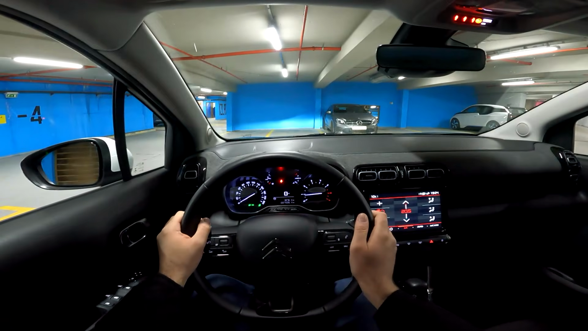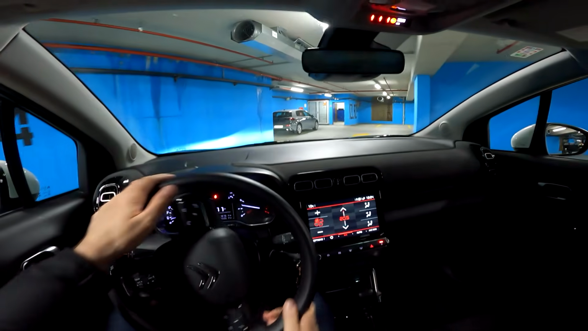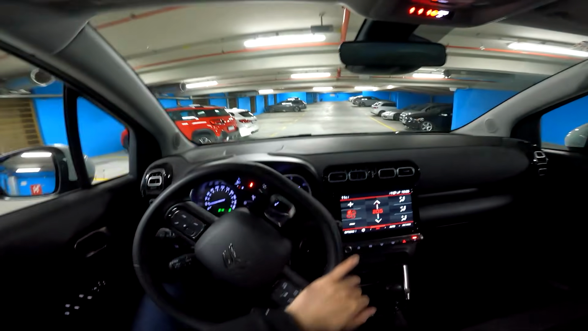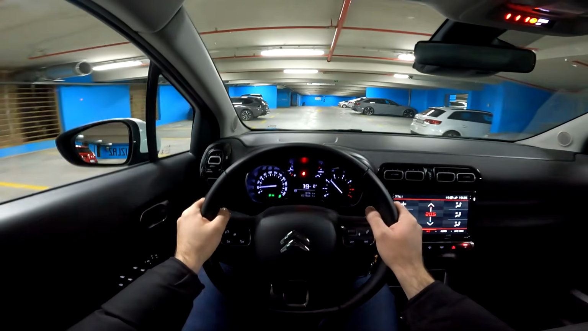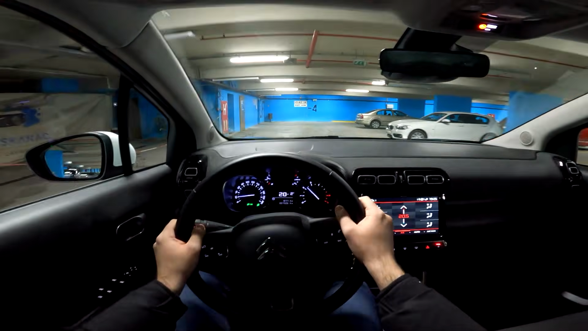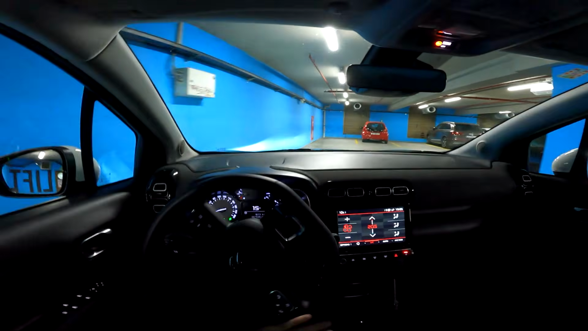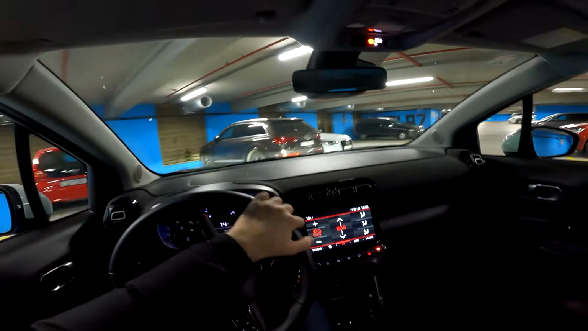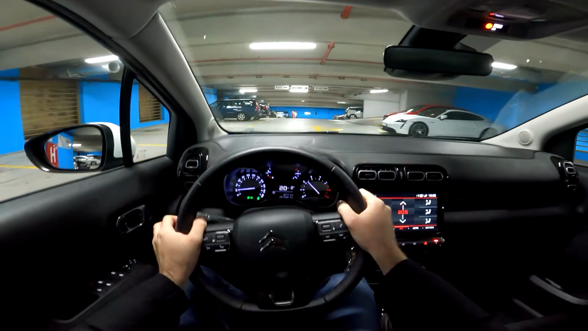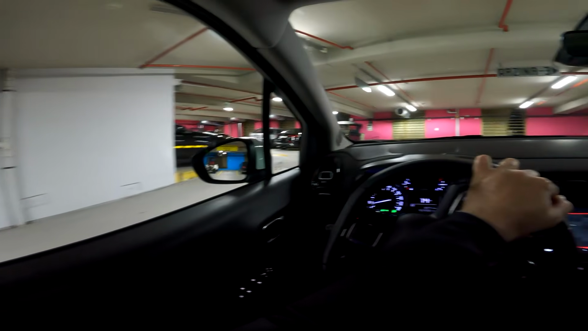So the model in our video is a 1.2 liter Puretech producing 110 horsepower. So this is the one option of petrol. The other petrol version is 130 horsepower, so that one is stronger, but I think this is enough for a car like this. We have 10.1 seconds to reach 100, and top speed is 186 kilometers per hour. So actually, a potent engine on higher revs, 10.1 seconds, it's really decent time, once again, for a car like this, for an average buyer of this vehicle.